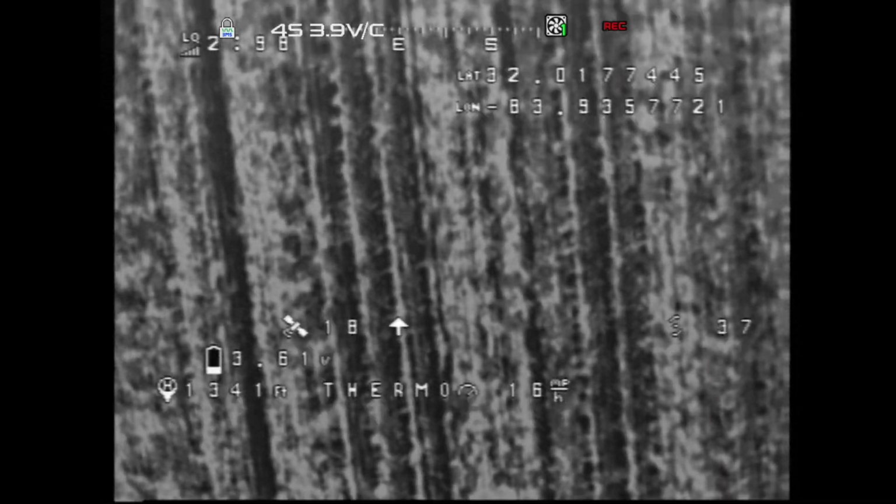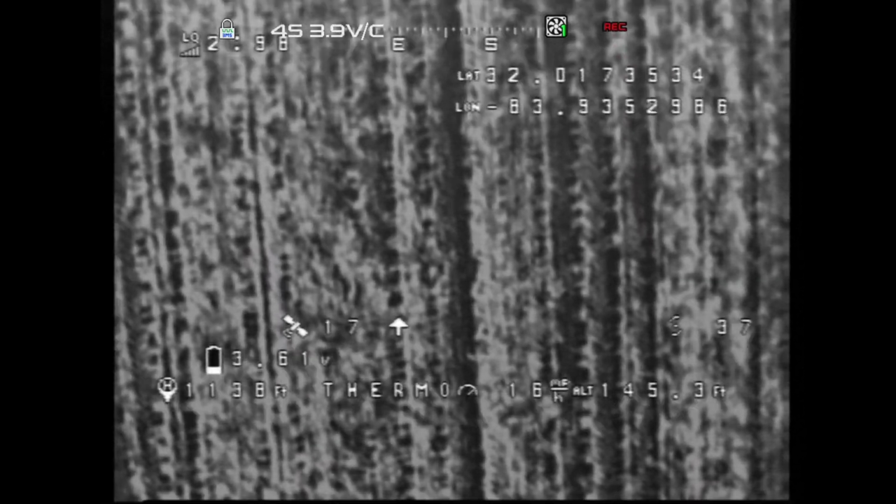This is awesome. So this joker is out there. I hope it's coming back to me. Heading south. Boy, this compass is working perfect. Awesome.